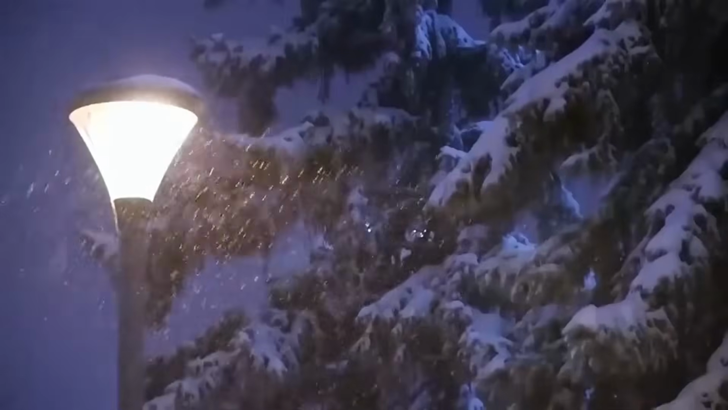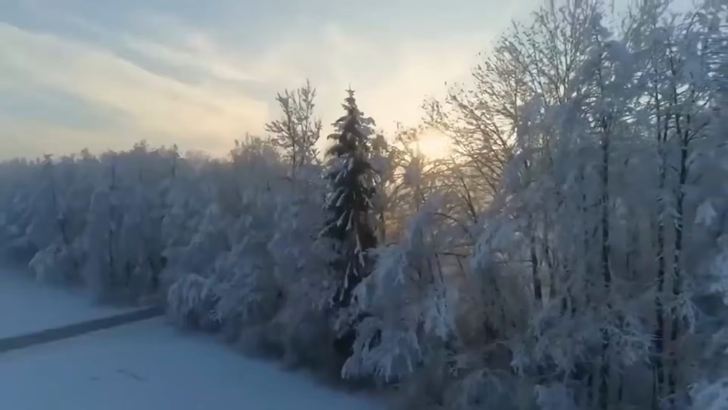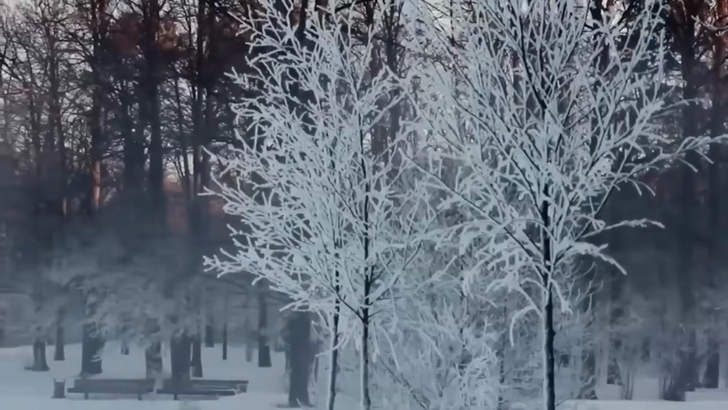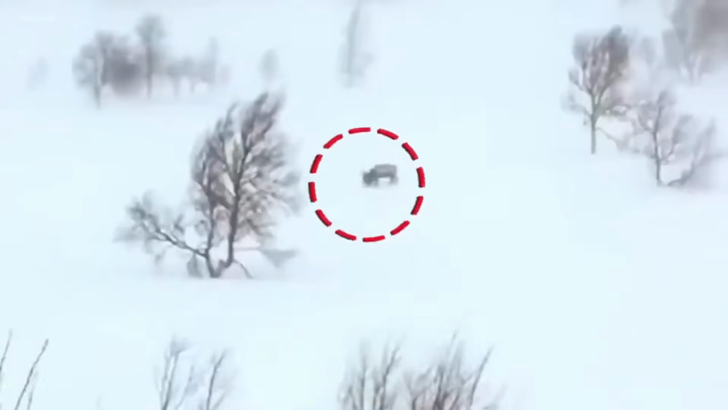Mysterious wolverine. In Norway, on a snowy evening, the ground was all covered in white. The wind blew strong, making the scene both beautiful and chilling. But what caught the eye was a mysterious and puzzling sight. A wolverine, a type of wolf, attacking a reindeer in a haunting and fierce manner.